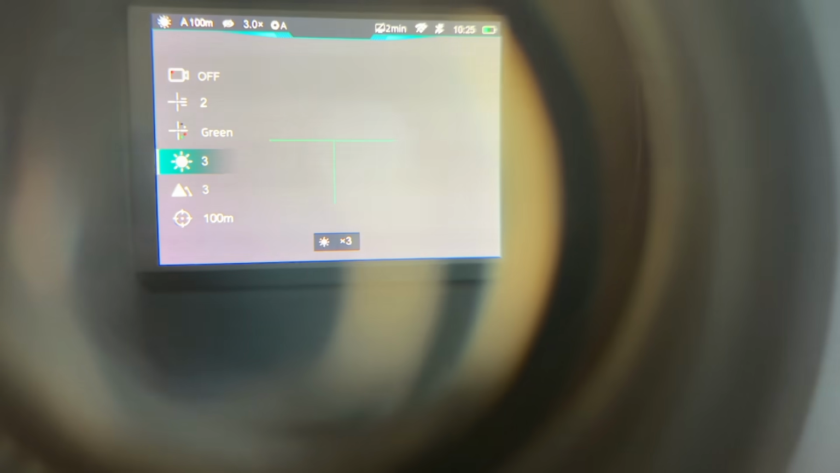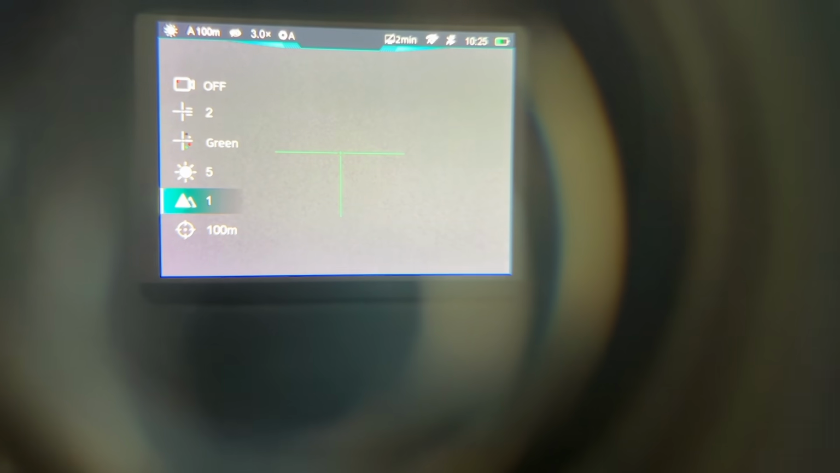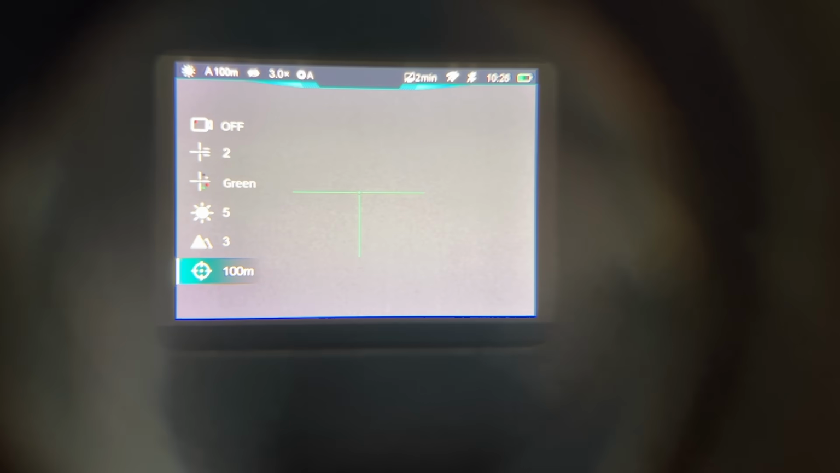You've got your 5 different brightnesses. I'll leave it on the brightest so you can see it best. And you've got your different image clarity settings. I leave it on about 3, which is where I like it. And then you can set your distance in there. I'll leave it at 100, so when I get it and zero it later.